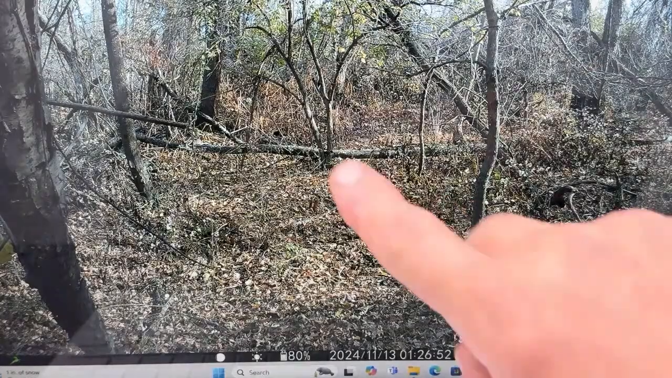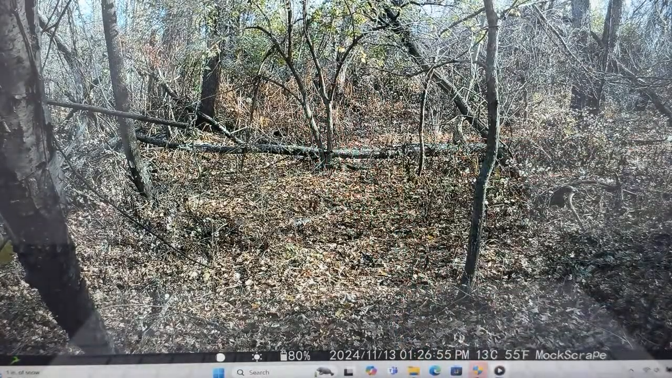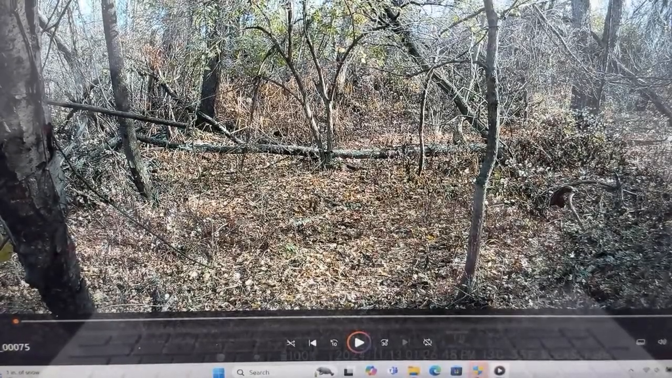Now there's a doe up in here. You can see the tail. So I don't know what that's all about. This is 1:26, so it's really 12:26 p.m. right now. So it's just afternoon, and they're up in there. And this is a great little transition area right here, guys. Right to the left is an awesome thicket, and that's where they bed.